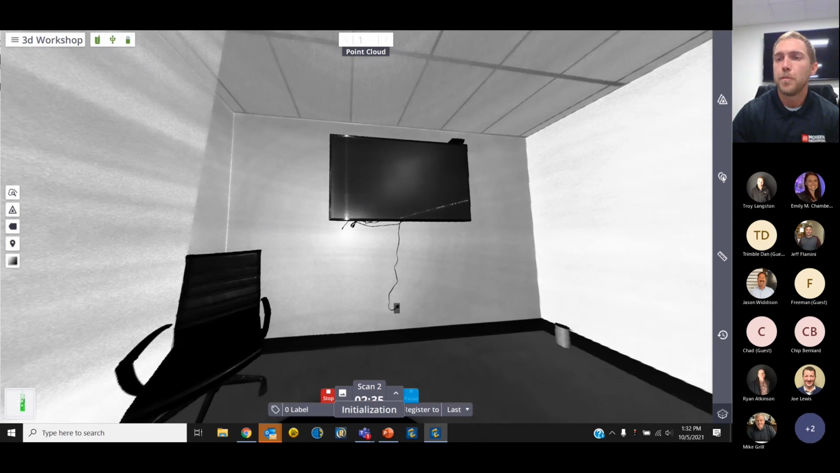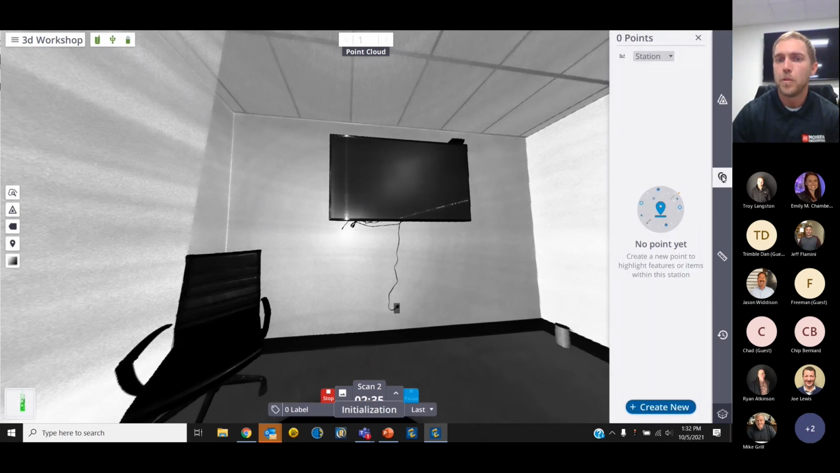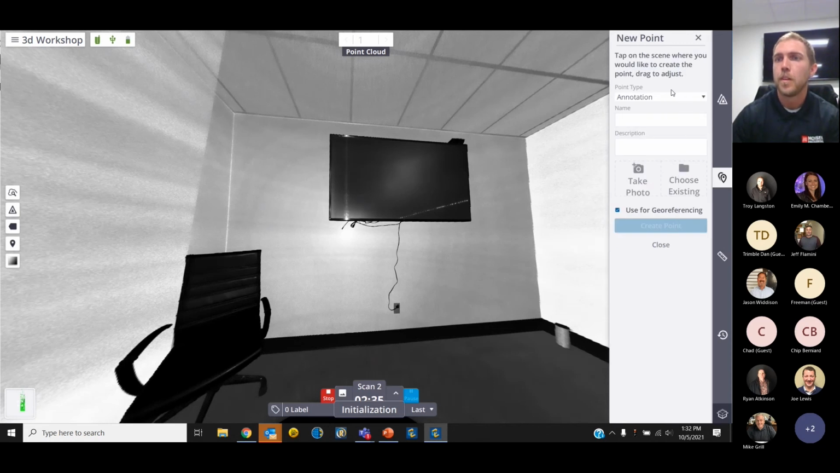So we'll just work our way from the top to the bottom. What we'll do first is create an annotation point and a precision point. And then once the second scan is done, we'll go through what the geo-referencing workflow could look like, and then we'll also check the quality of our registration. So for our first point, I will create an annotation just to label the TV. I'll actually call it point number 1000 and then give it a description of TV.